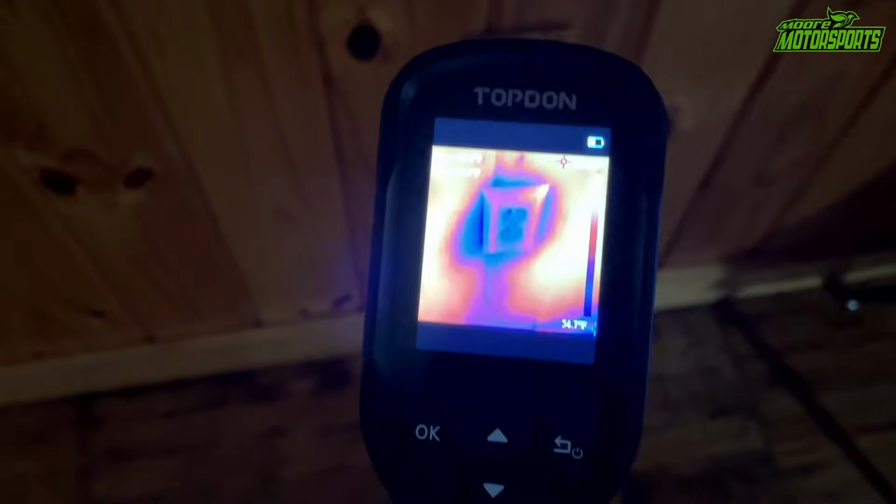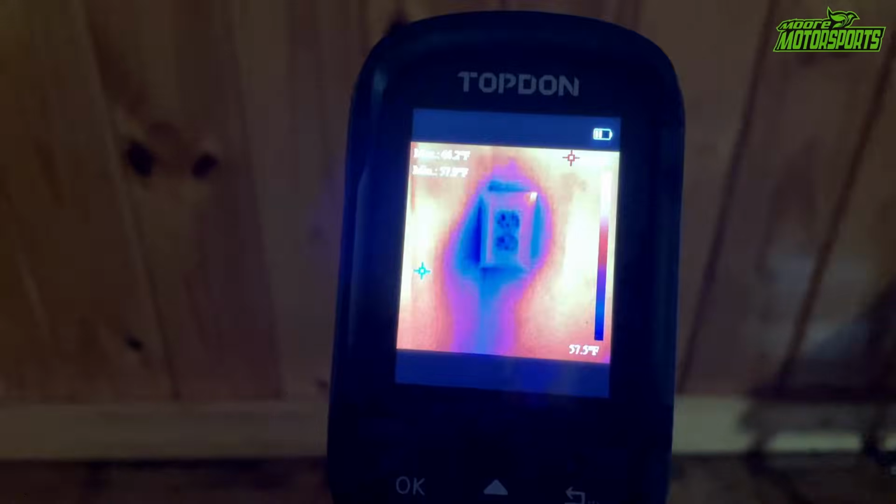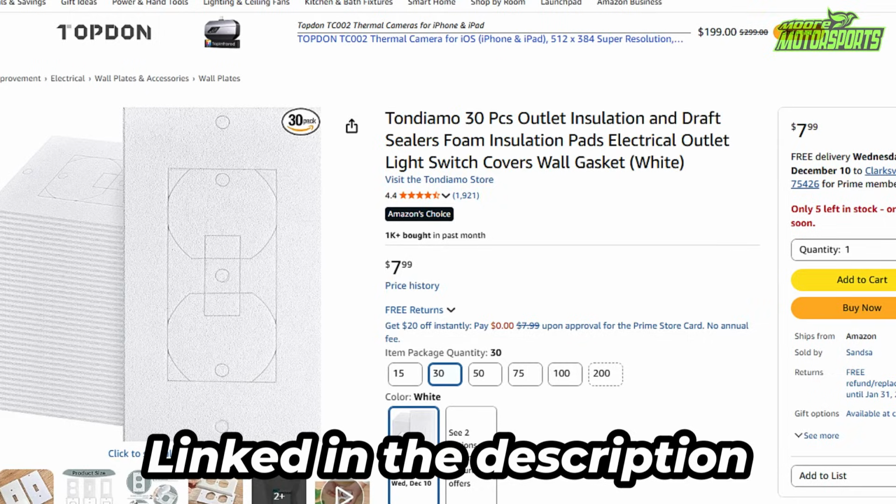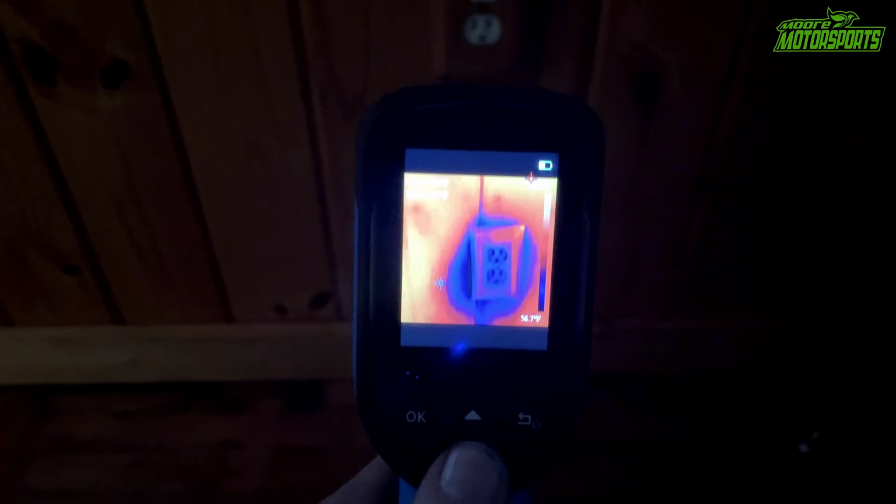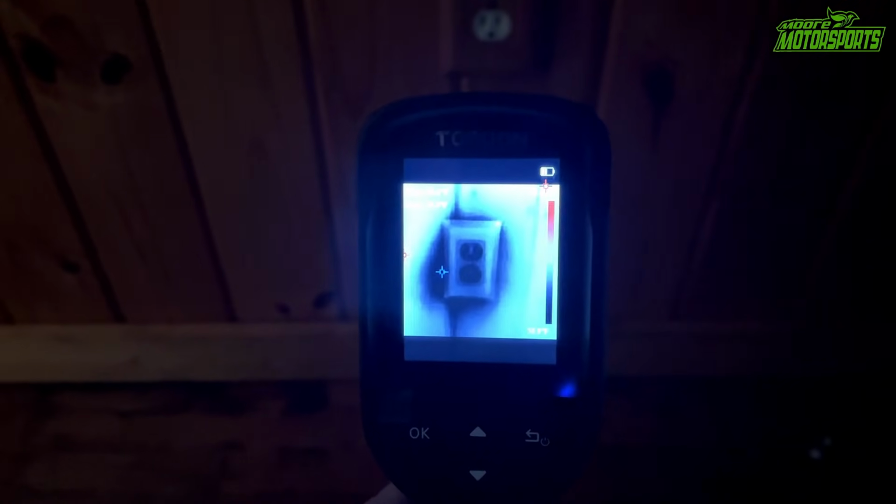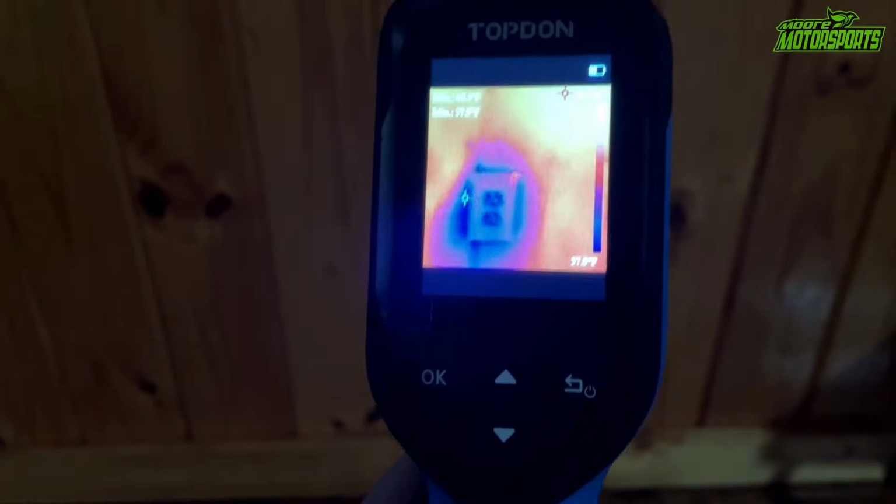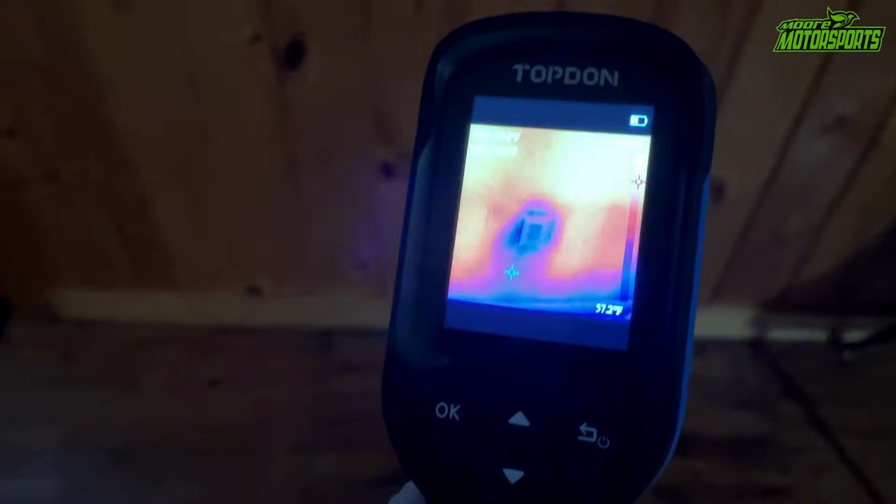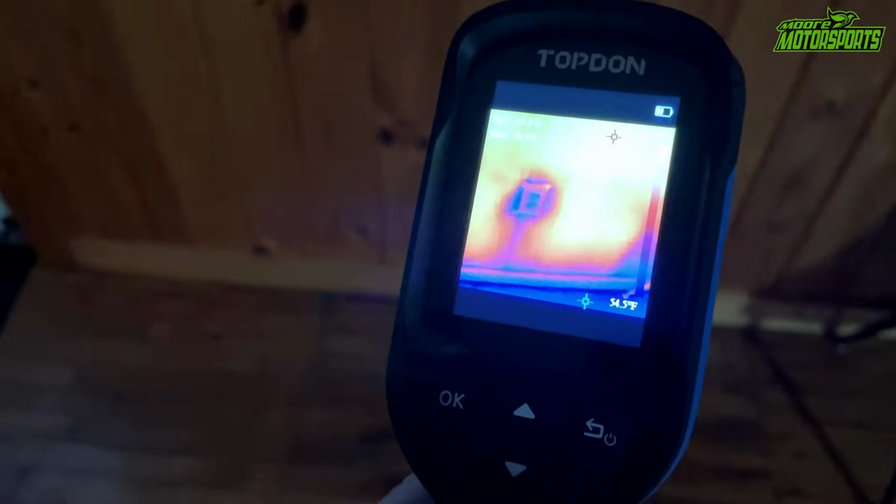Right around the outlets, you can see cold air is coming in through the outlets. They make something for that you can insulate those. We already did it in our girls' room, and it helped a lot. Now we can look at this in the different modes that it has. You can see the black is the cold. You can definitely see the cold air there. So this thing can save you money on your heating or cooling bill just by showing you where things are.